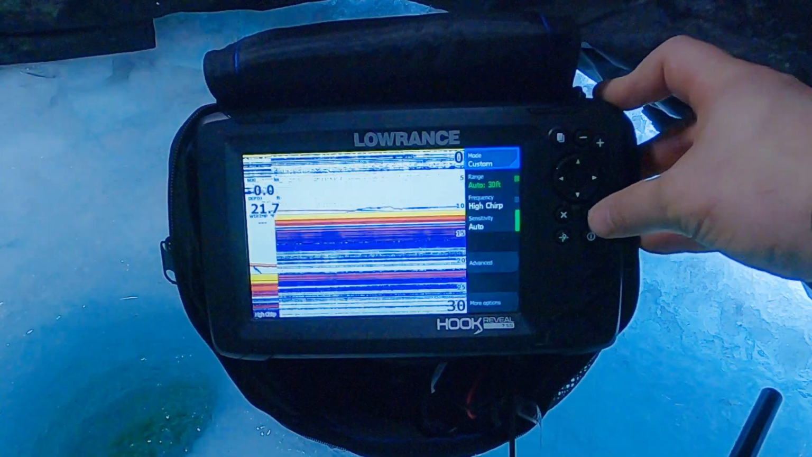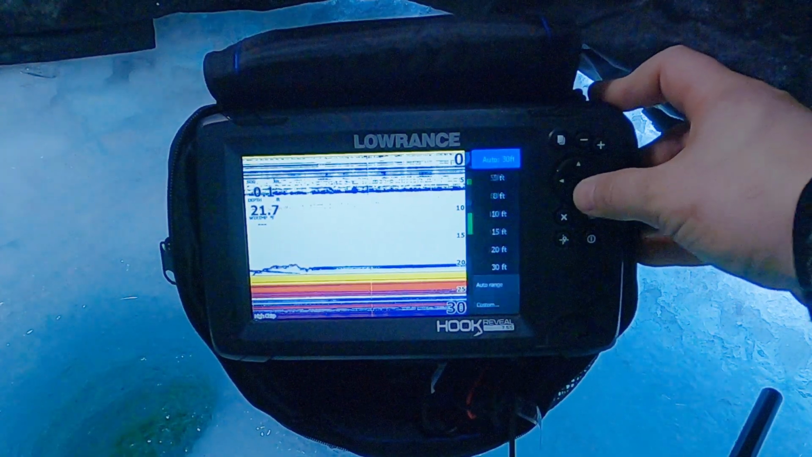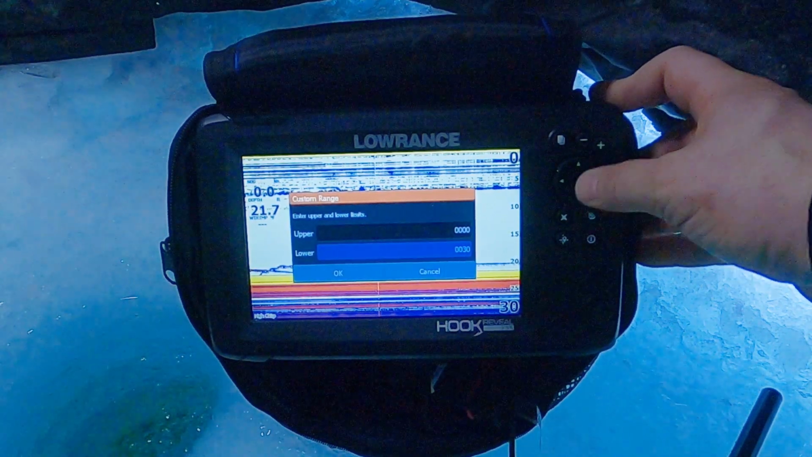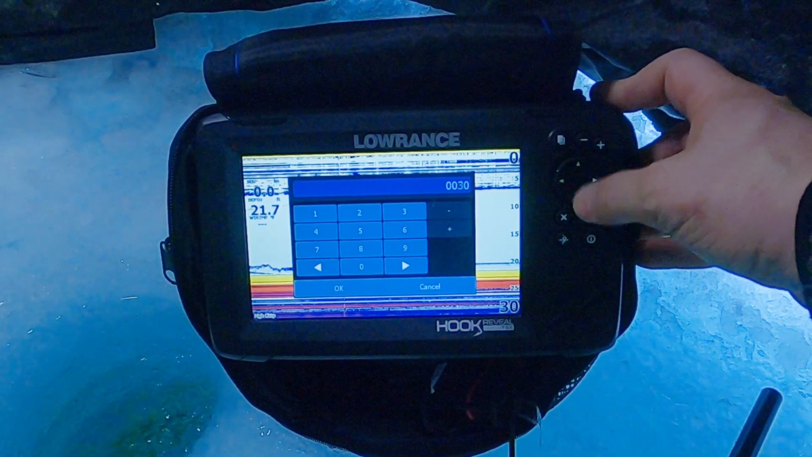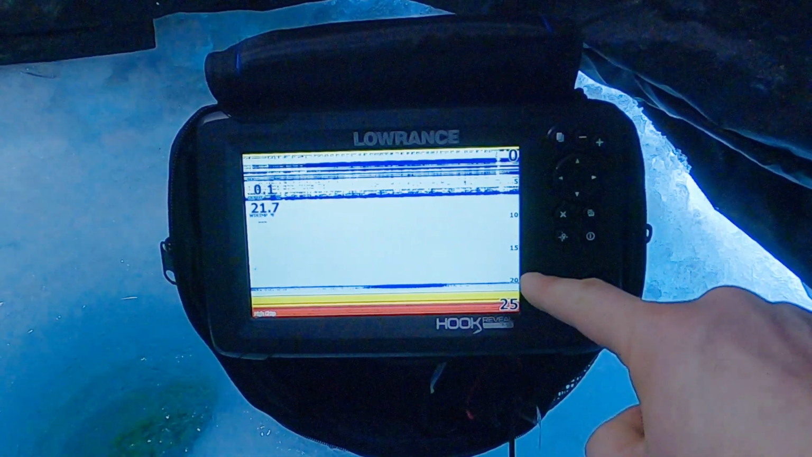I'm going to change that and this unit to custom. Some will say manual. Now I got a whole bunch more options here. So being that I'm in 22 feet of water, I'm actually going to go here, turn auto range off. Then I'm going to go to custom, and I'm actually going to set the actual depth that I want the chart to display. I always like to do it a couple feet deeper than I'm fishing in. So now you can see I have more water column here, and we'll talk about that in a minute.